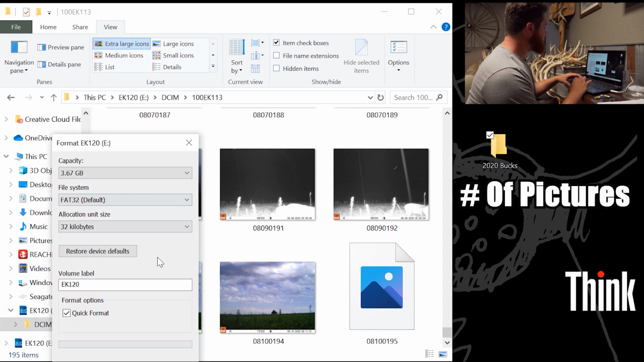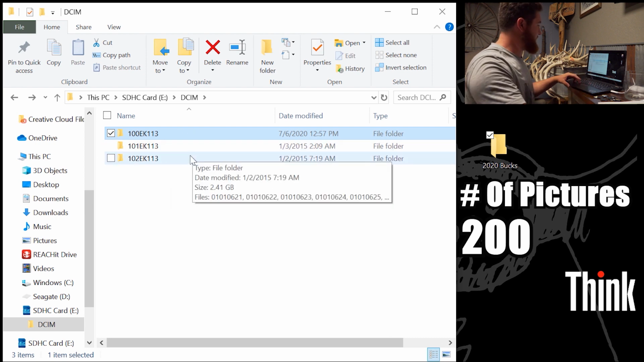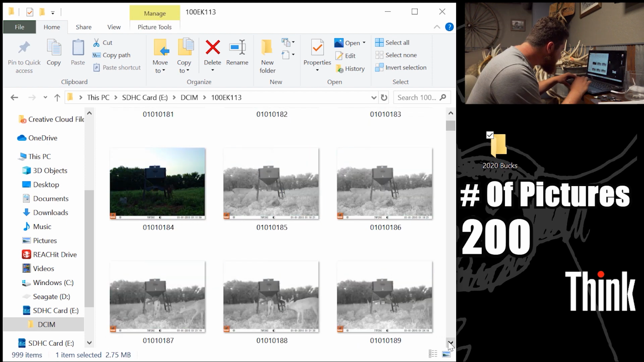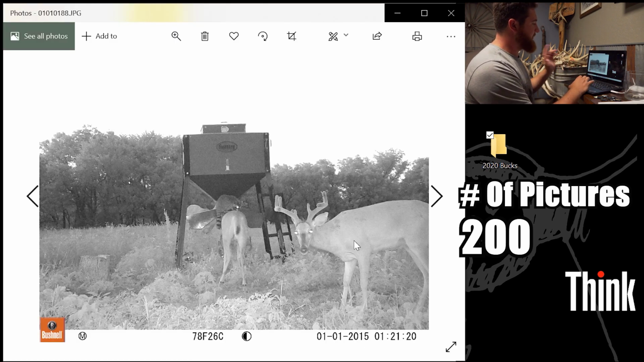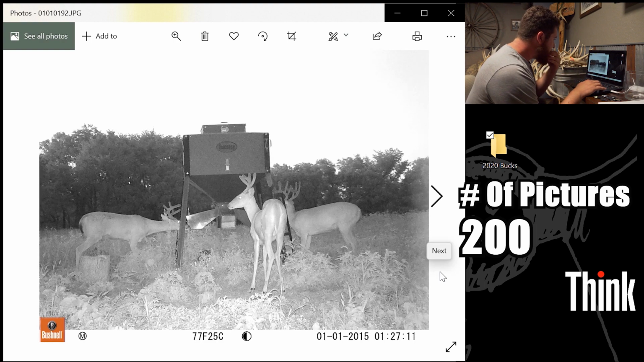I always format them. Every one of these is 1,000 pictures. When it hits 1,000 pictures, it starts making a new folder. So there's somewhere between 2,000 and 3,000 pictures on this card. And there should be a really nice buck on this camera. And now I'm probably not going to save a lot of pictures. Like I said, the date's all messed up, but this was out for 5 or 6 weeks. So I'm going to try to save more pictures towards the end because they're still growing a lot through here. But we can just flip through some of these.